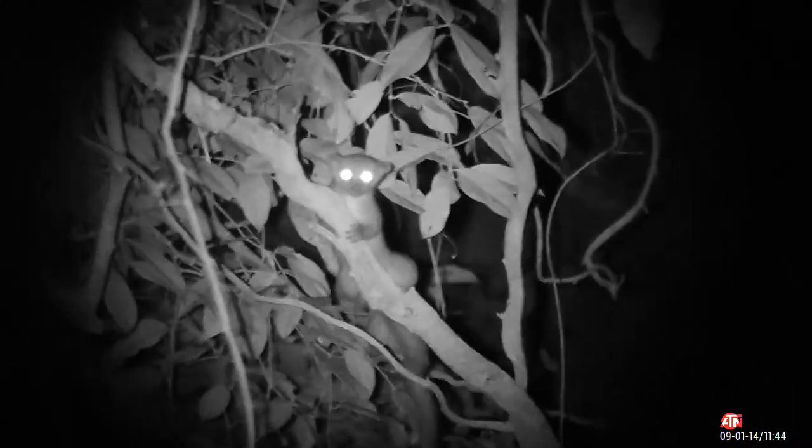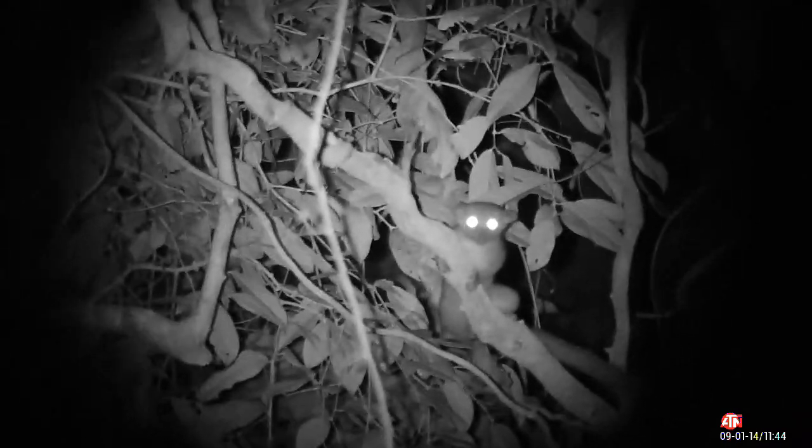First up is the Kinkajou. And then the Olingo. This species of Olingo is actually the western lowland Olingo, which is found here in Panama.